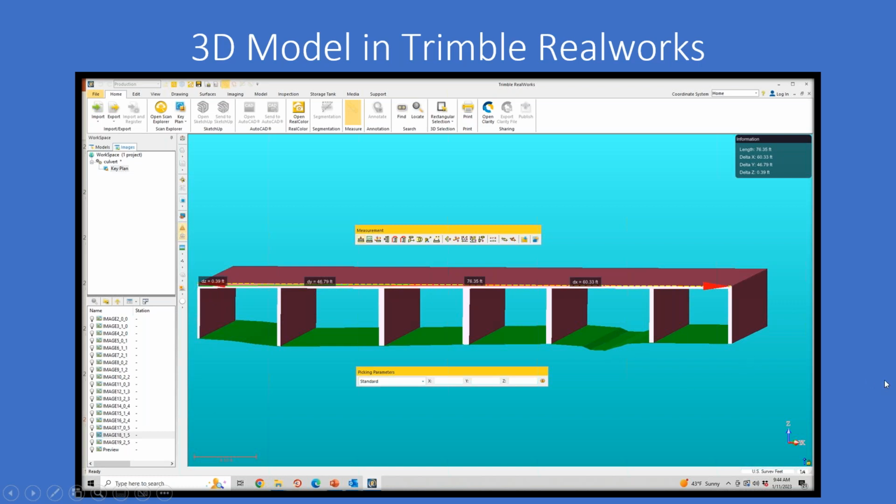But this could be given to an engineer as well to do measurements on. You can see I did one measurement, but there's a measurement toolbar right above there that you can use to do a ton of different clearance measurements, angular measurements, all done right in Trimble Realworks. This could also be handed off to somebody that could possibly design a bridge, let's say. And that's kind of where Matt's going to take over.